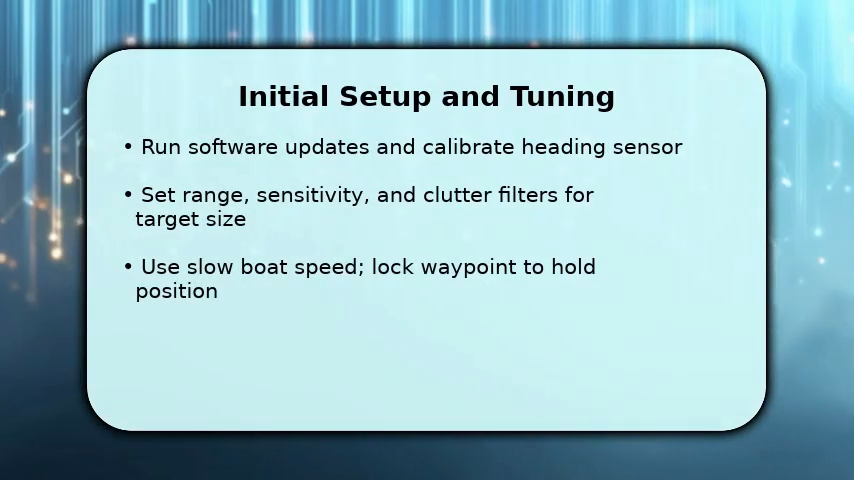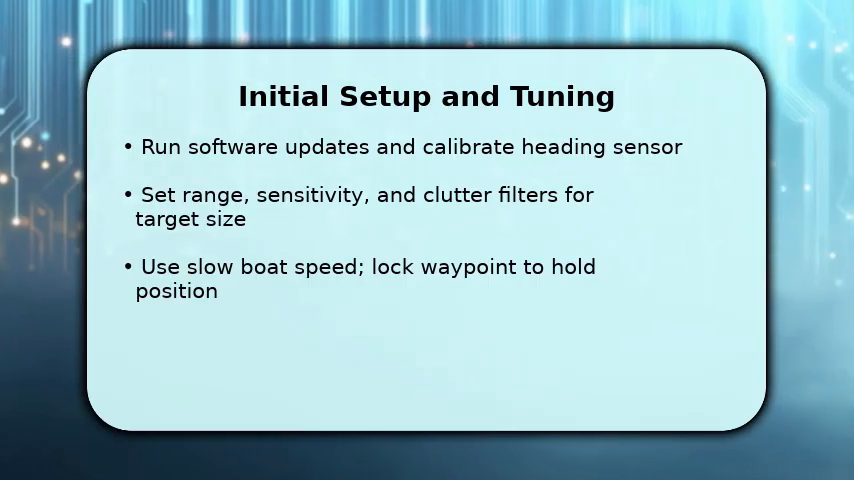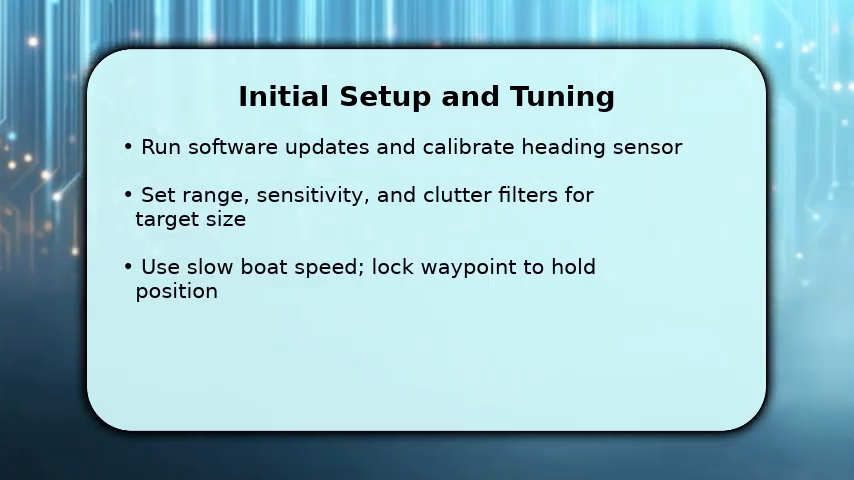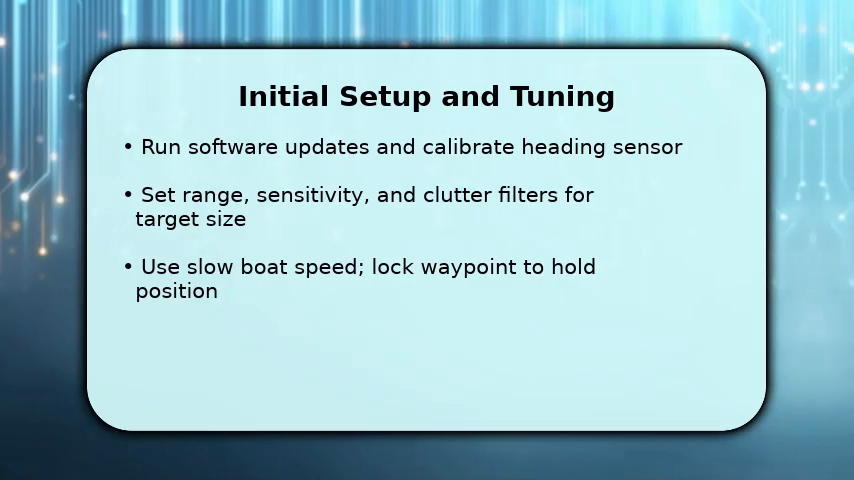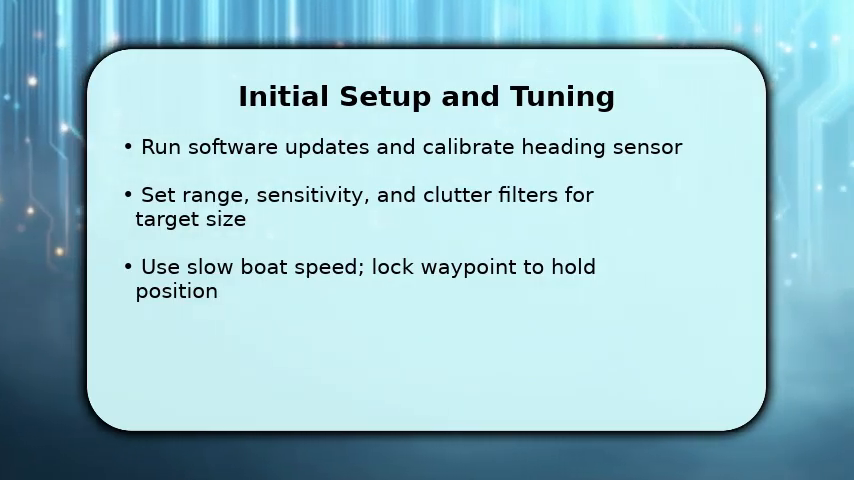You now configure the Livescope software and tune the imaging parameters so targets appear clearly. First, update firmware and calibrate the heading sensor. This aligns sonar data with boat heading. Then adjust range and sensitivity.